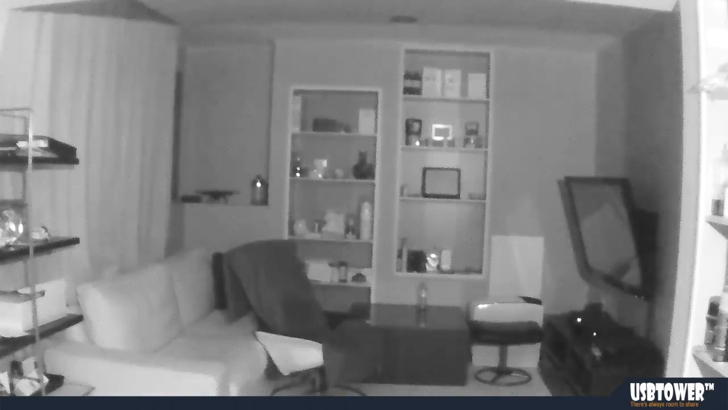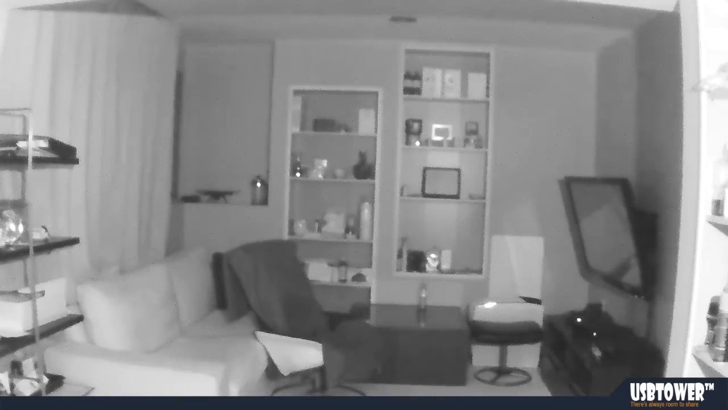Now, let me demonstrate what happens if we turn off the IR cut control, meaning we turn on the filter and we turn off the IR getting into the camera. It's still running, and the IR source is also still on. You can't see it from behind the camera at all. In front of the camera you can see some glow, but it's useless.